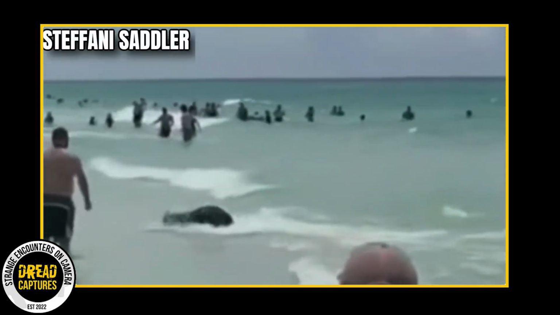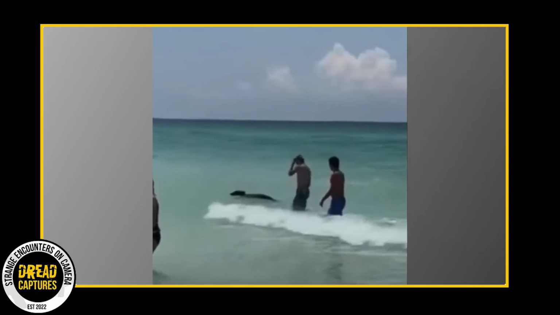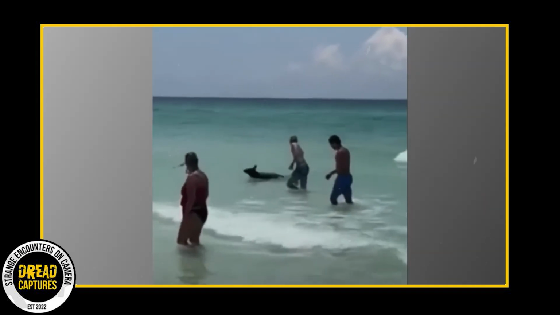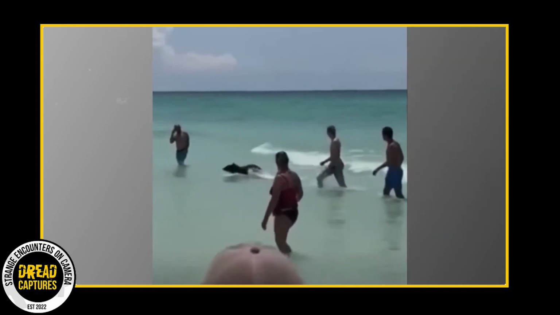I'm sure you've all by now seen this footage, because this scene, so unique, so bizarre, caught on camera, was broadcasted nationwide. I mean, it's not every day you pack up your beach towel, your sunscreen, you head to the beach, and you end up sharing the water with a little black bear.